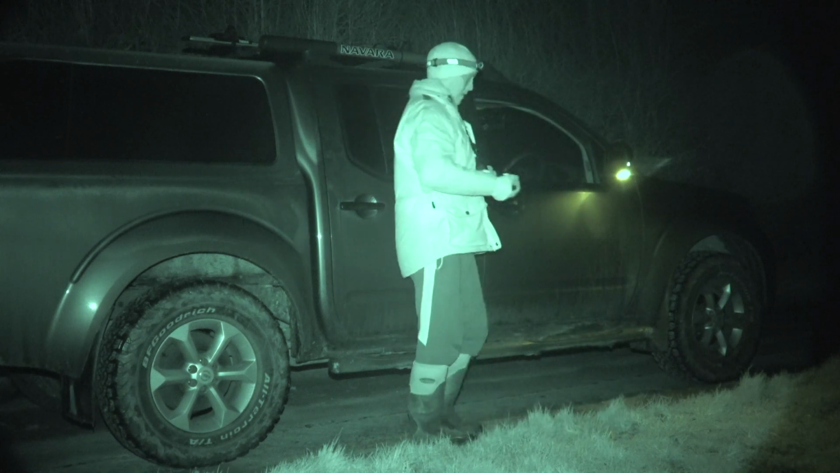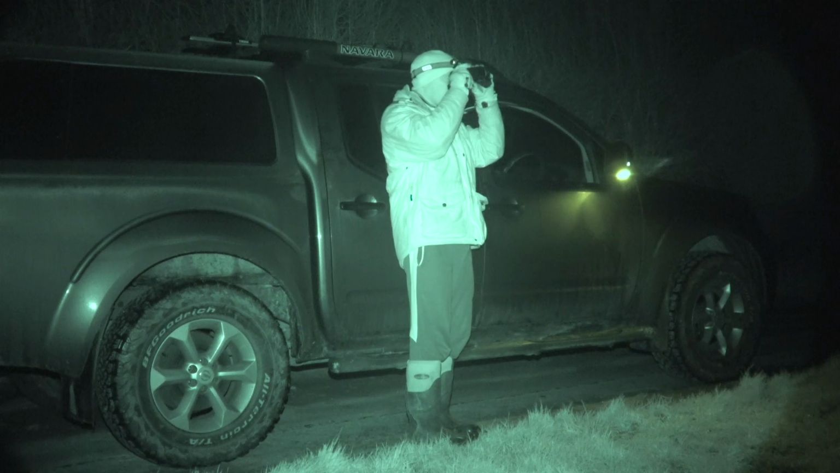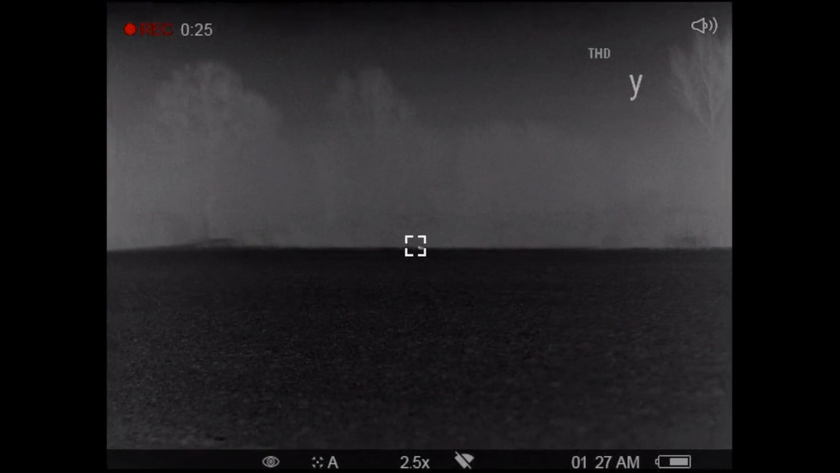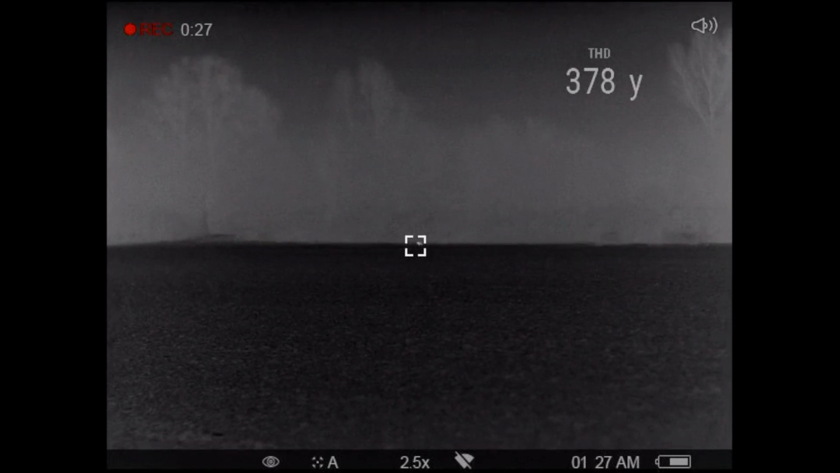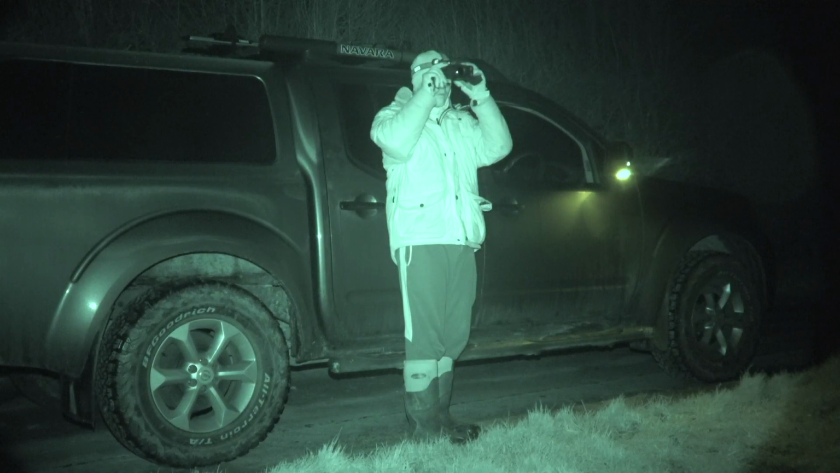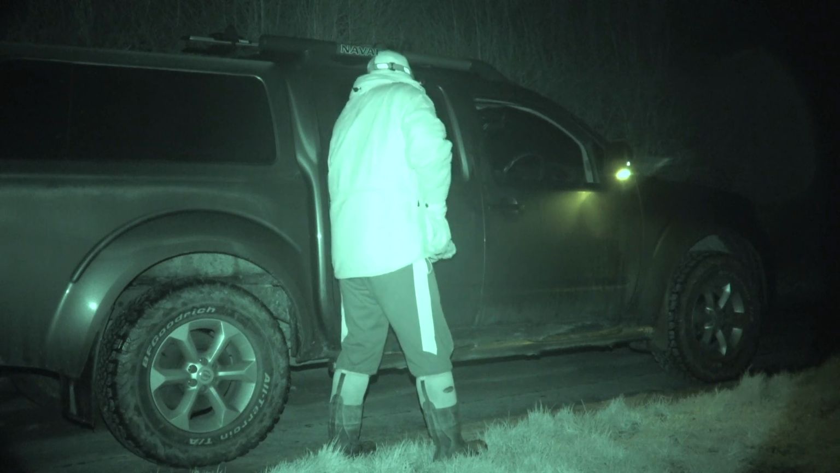I'll get out very gingerly and close the door just to make sure that me moving around and the light from the mirror there hasn't spooked it. But as you can see, there's our Charlie, and it is getting on for 400 yards away, just the other side of this field here. Time to get the rifle out and see if we can call it in.